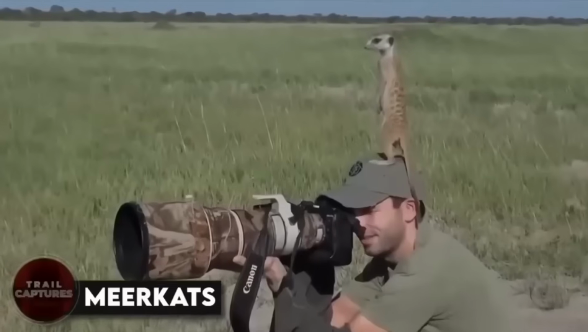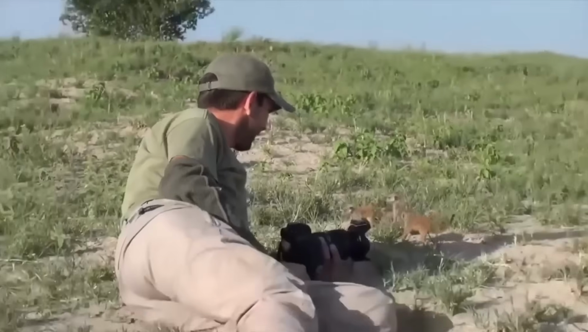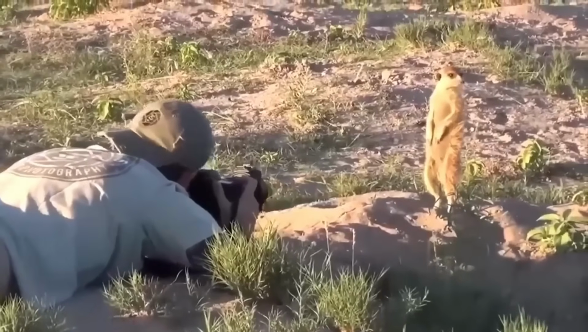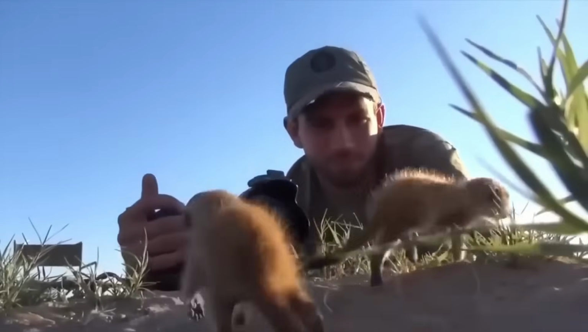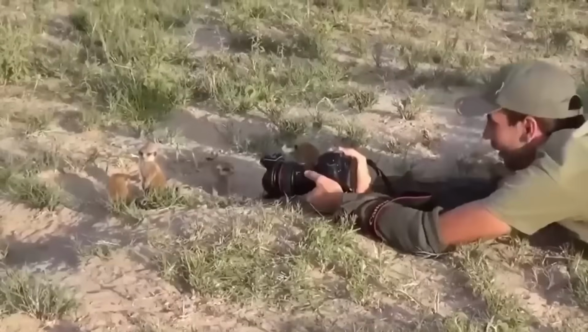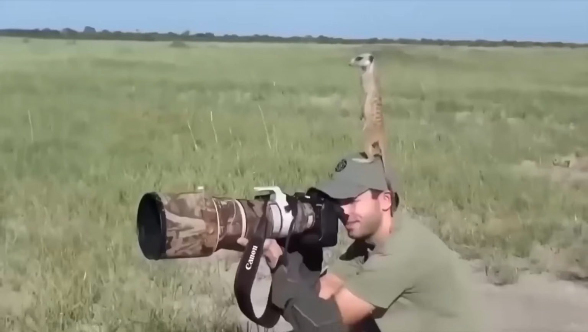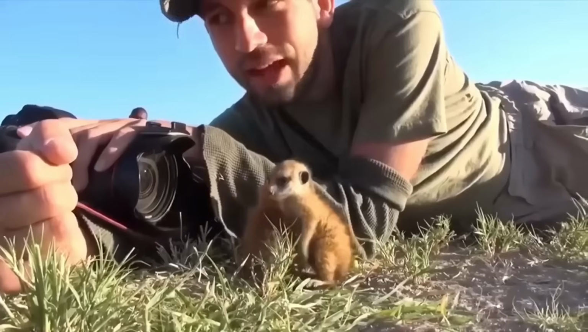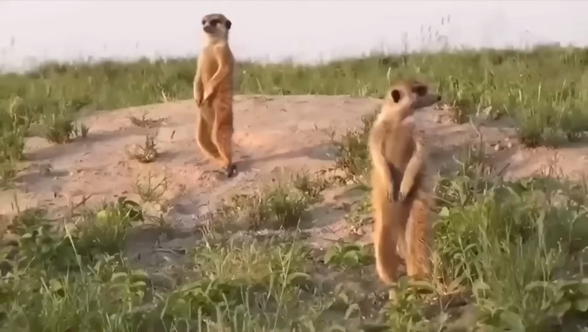Meerkats. Have you seen this video where a photographer was trying to capture some pictures of meerkats in their natural habitat? Well, the meerkats were not too happy being ignored, and they decided to check out the photographer instead. They climbed up on his head, back, and even his camera. These moments were called magic moments by the BBC, and we totally get why.